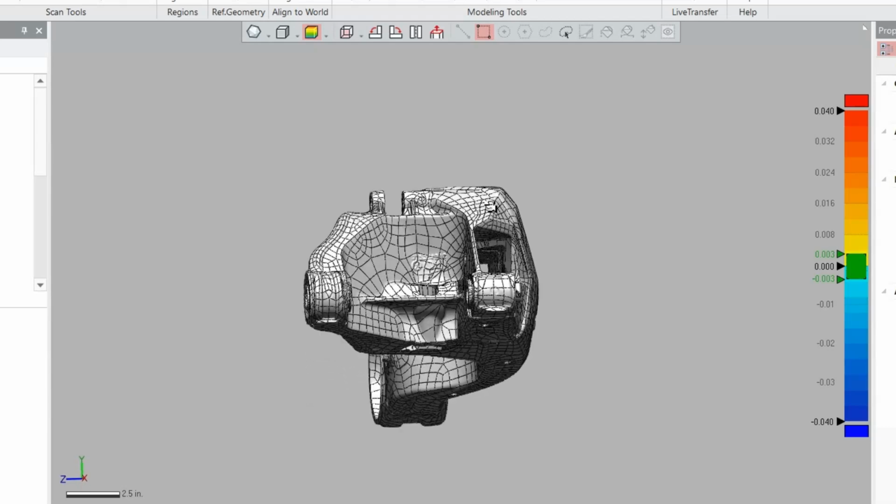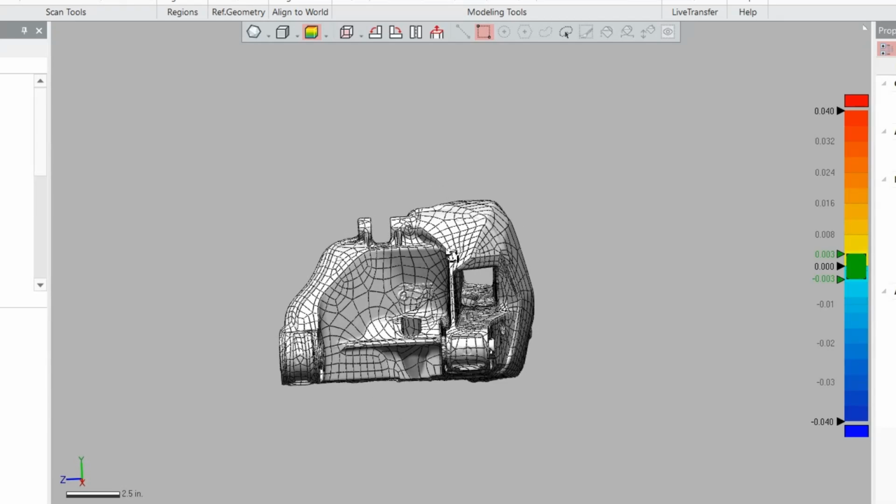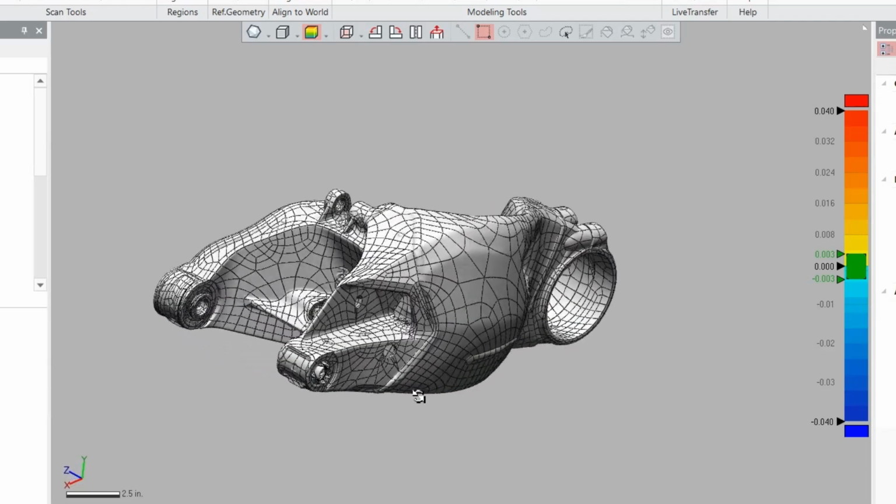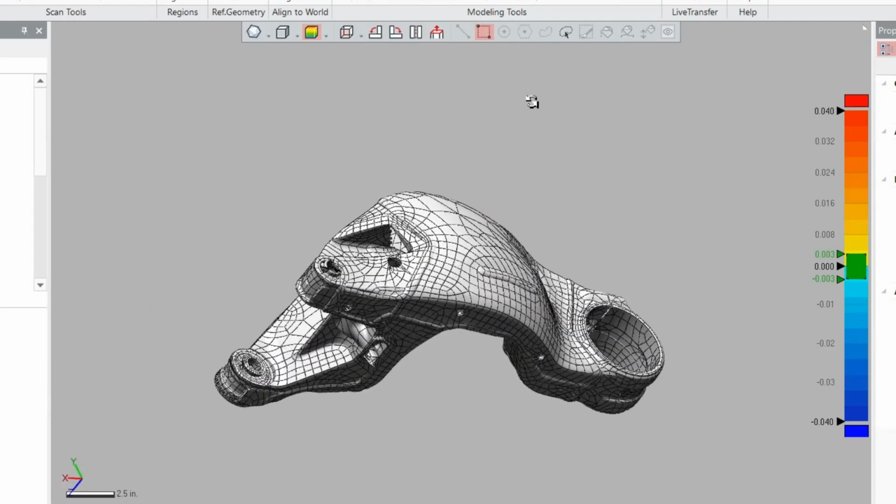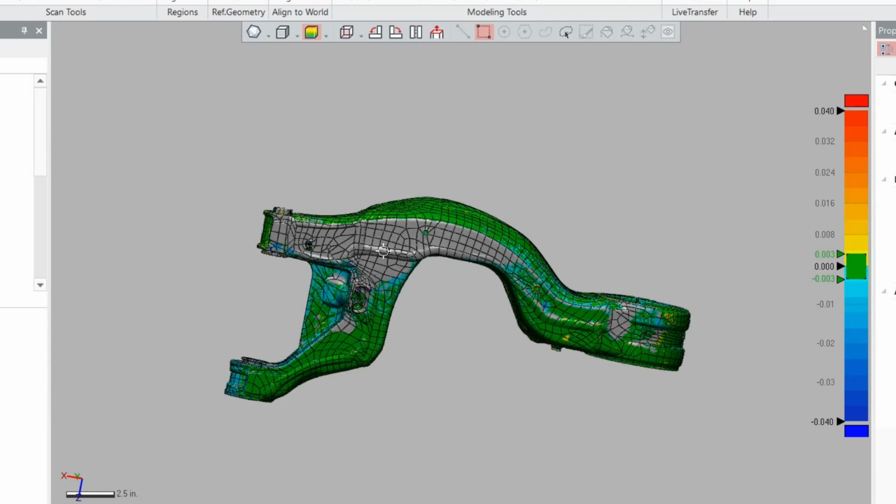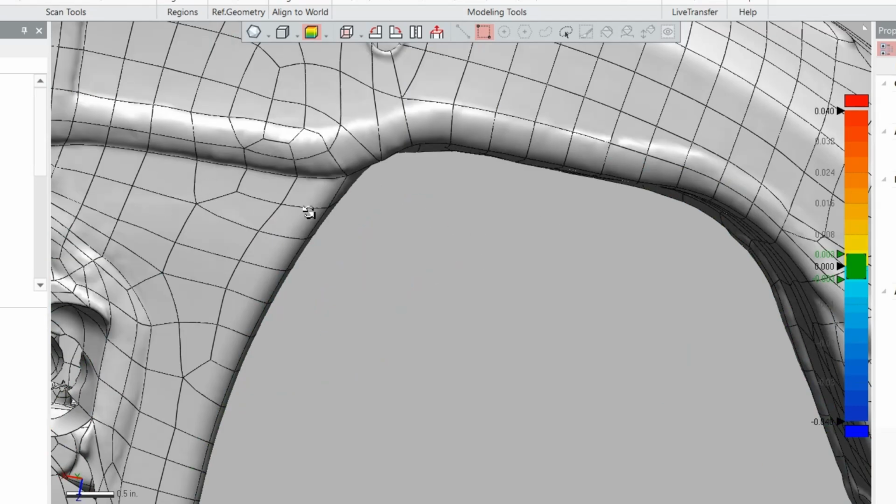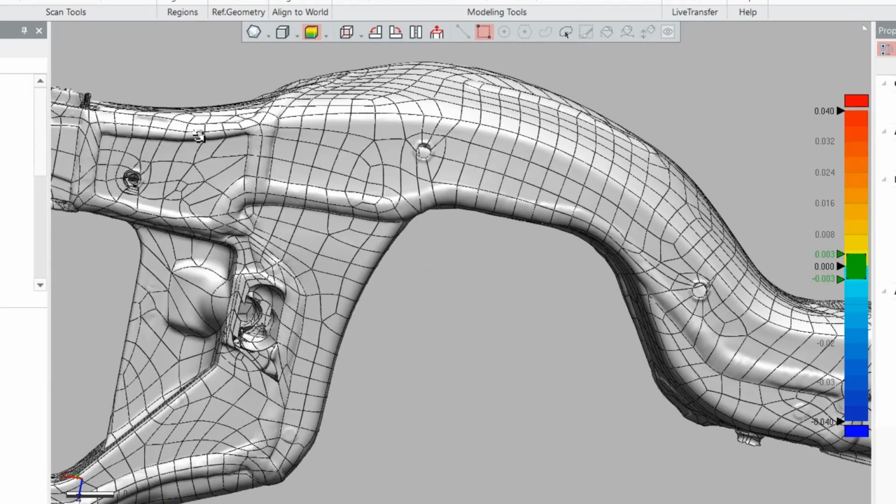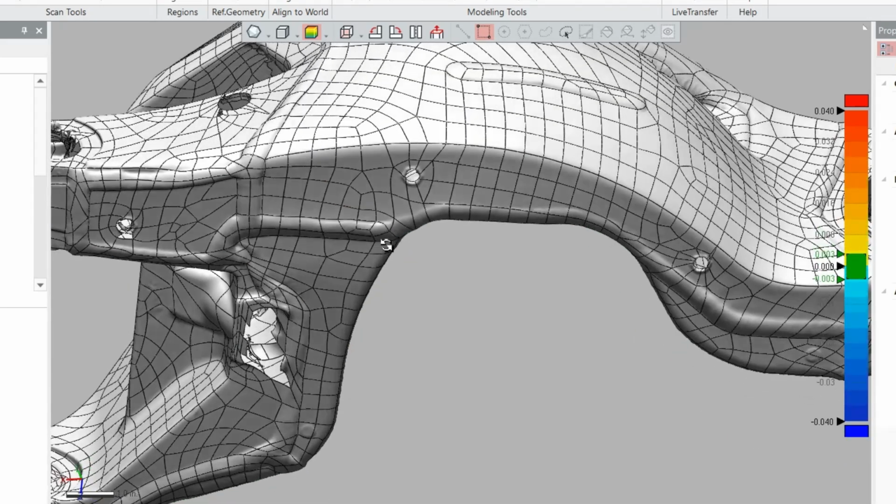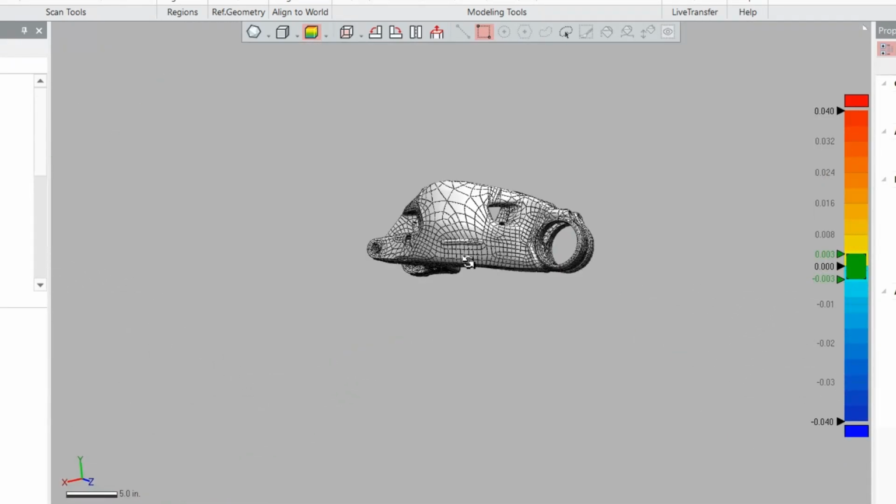It's pretty impressive. Now, the software does leave a little bit to be desired, but the hardware itself is not that bad. And you can see I don't have scan data in this area because we didn't scan the bottom. So you can see that I am comparing the scan data from the Einstar, but that's not a bad result.